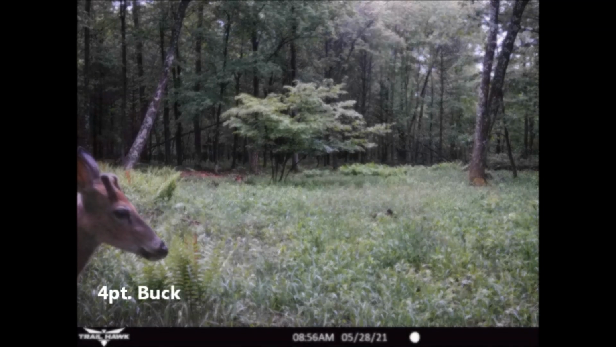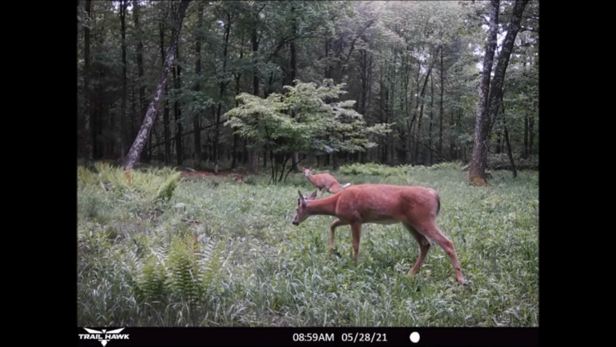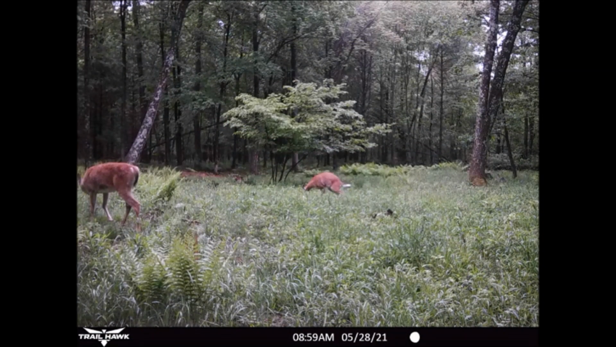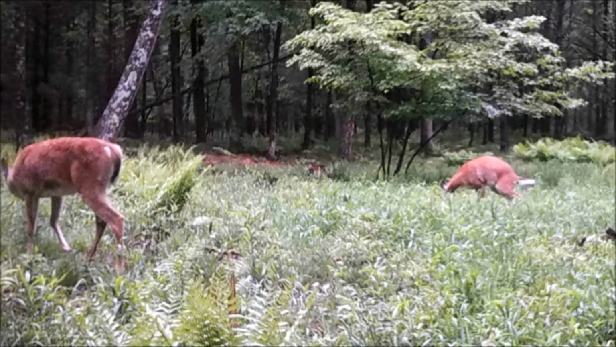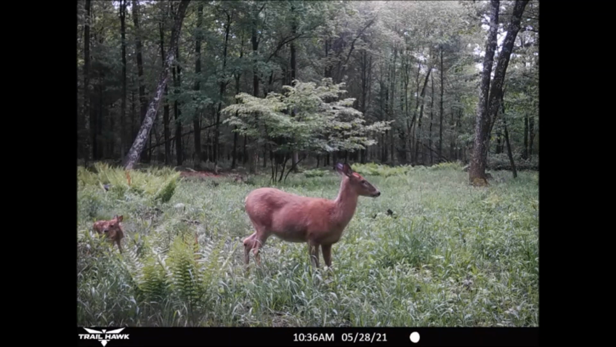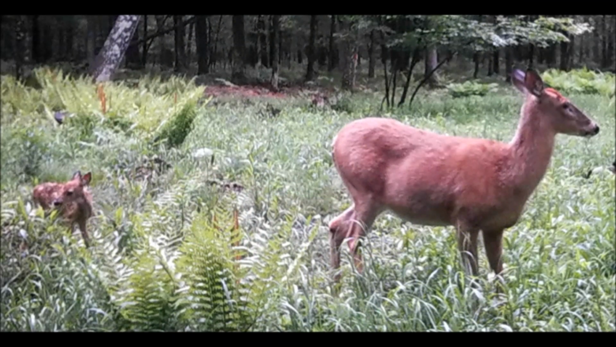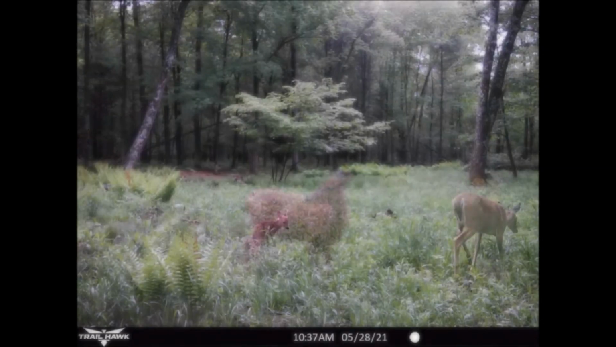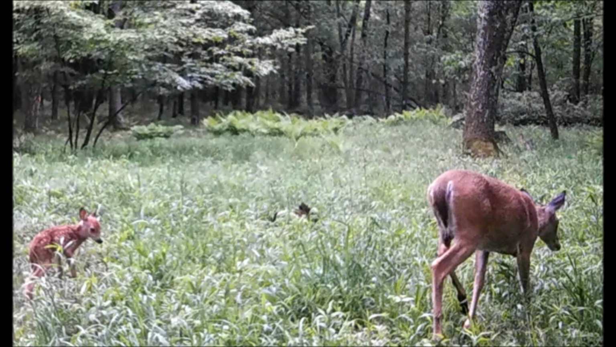Here we have a spike buck in the foreground, moving across the food plot headed north. And there's a doe in the background, definitely leaving some sign. And it's good to see a small fawn, the first to show up on the trail cam. Now this concerned mom is watching for her fawn before they both move off to the southeast.